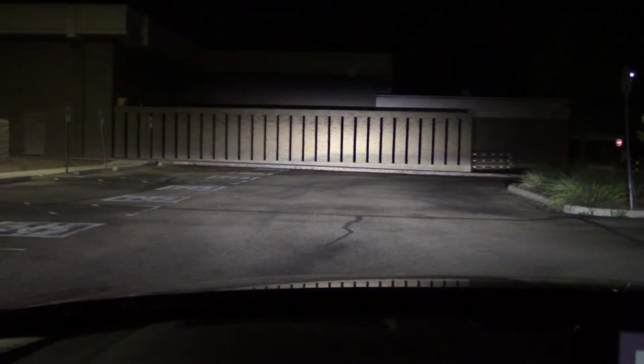Alright, let's check out the headlight performance. That's what we're here for. I got the low beams on. A little high on the right, a little low on the left. Very bright, good wide spread. Looking good. Turn on the brights. Very strong in the middle.